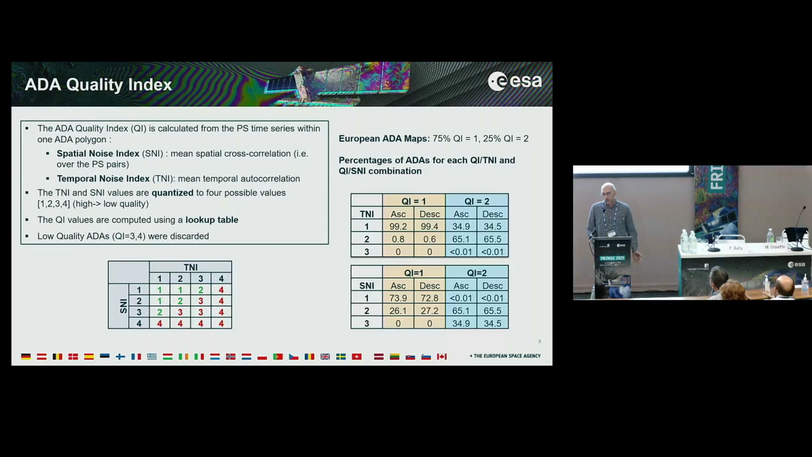This is not the case for the spatial noise index, where this percentage is a bit lower, going to 74%, or 73%. This may be due also to the filtering algorithm that is implemented in the production of the ground motion service.